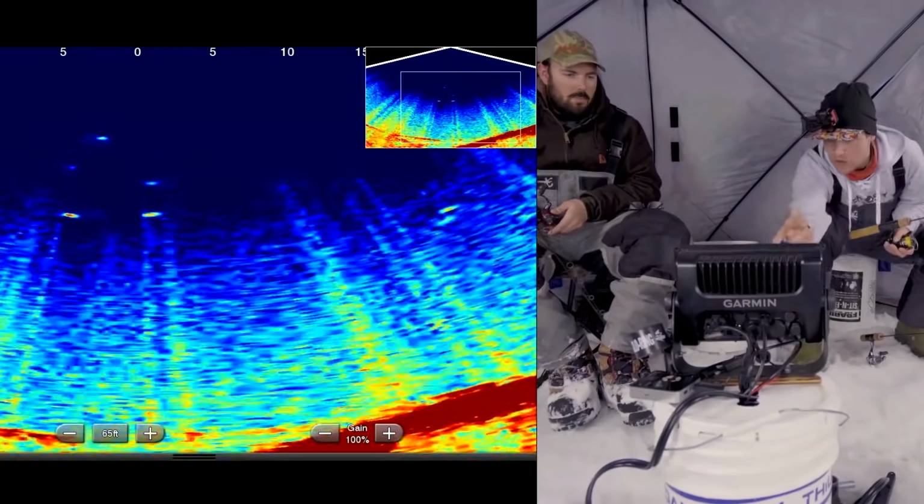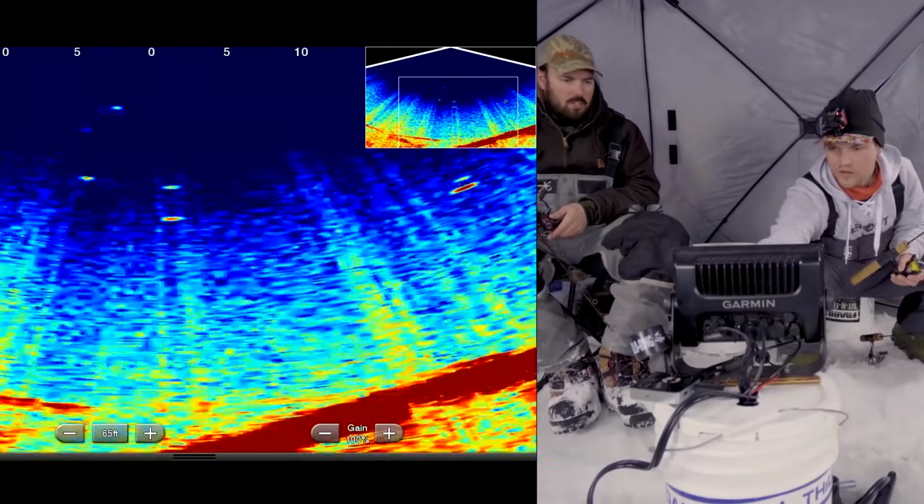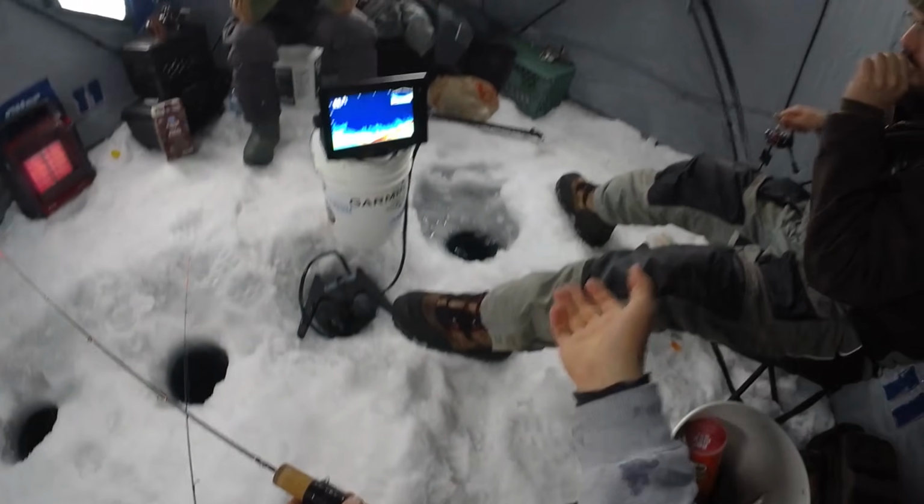And you can see on the bottom the angle, I'll scroll down a bit, just showing you the drop off that we're on. It is a very sharp drop off. How cool is that, you can see your bait?